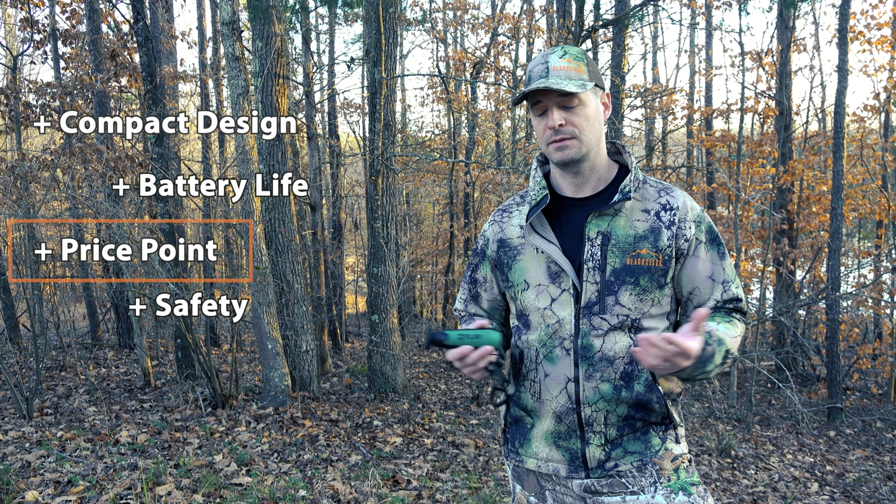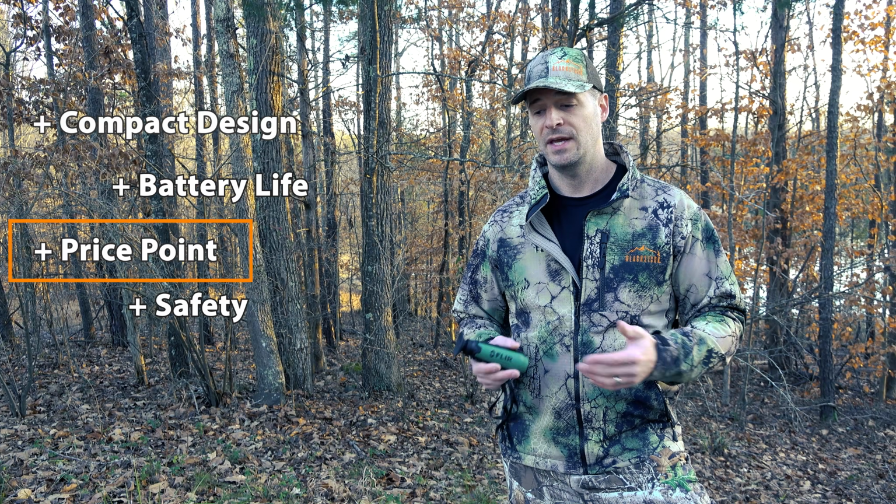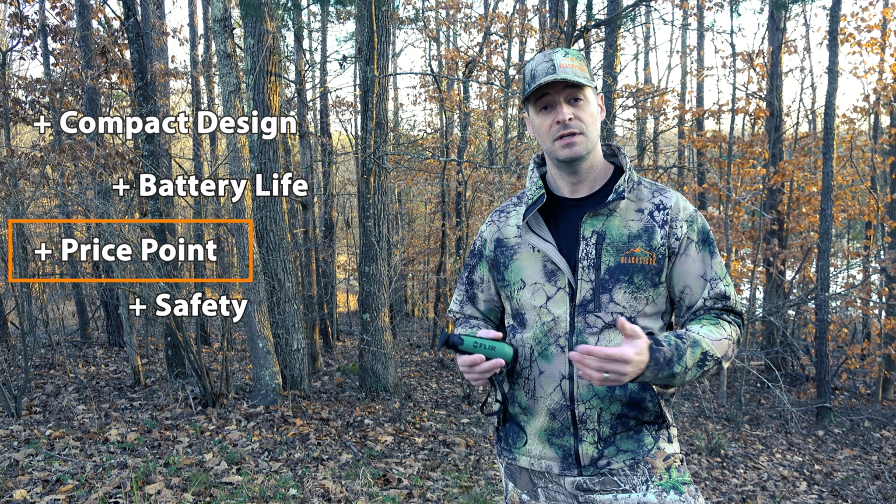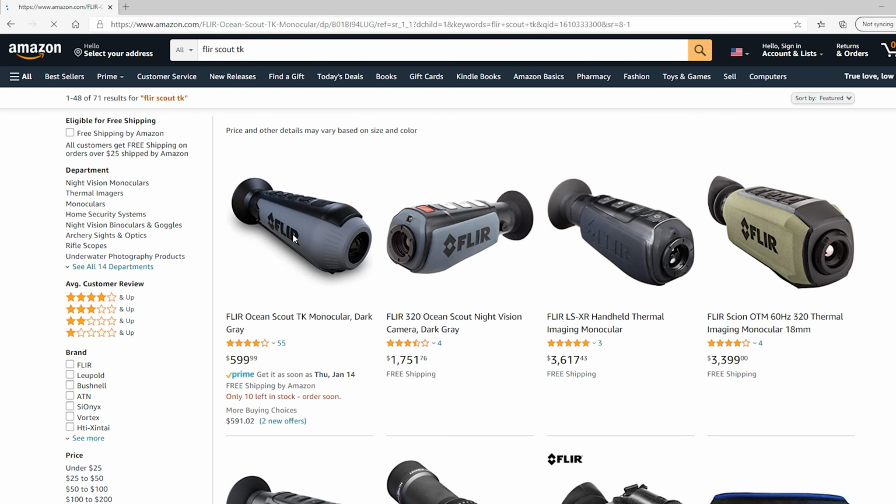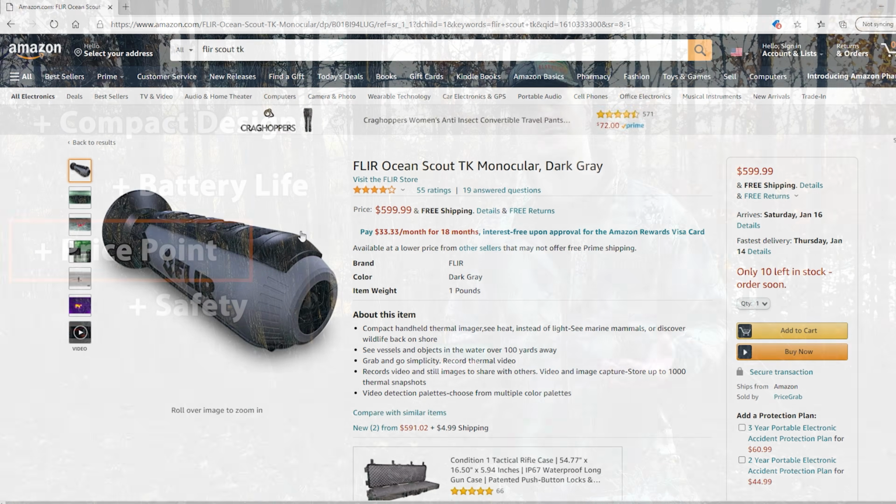The price point. Look, thermal technology is just not cheap. It hasn't been around for as long as night vision, and the prices are coming down, but this thing's MSRP is around $600. That's not cheap really for any budget, but it does get you the capability into your pack at that entry-level price point.